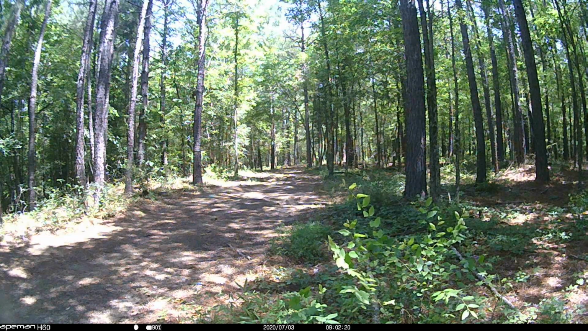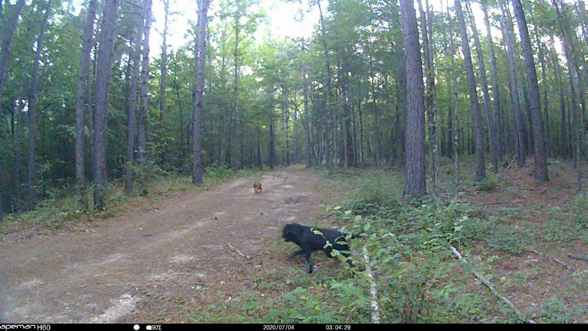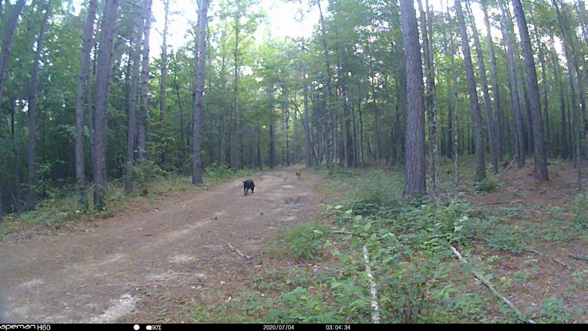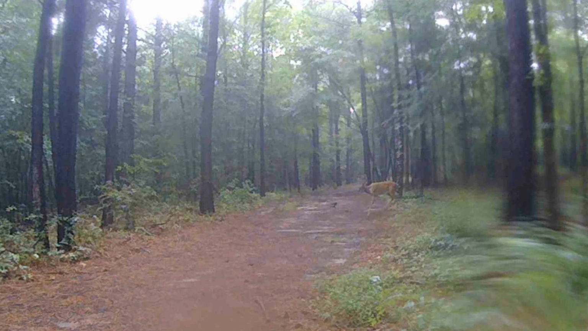Sure, as soon as they come through, there's those 2 dogs again. And yes, I lost a lot of rabbits in my rabbitry. I had to reinforce it twice. Now I think I got it taken care of.